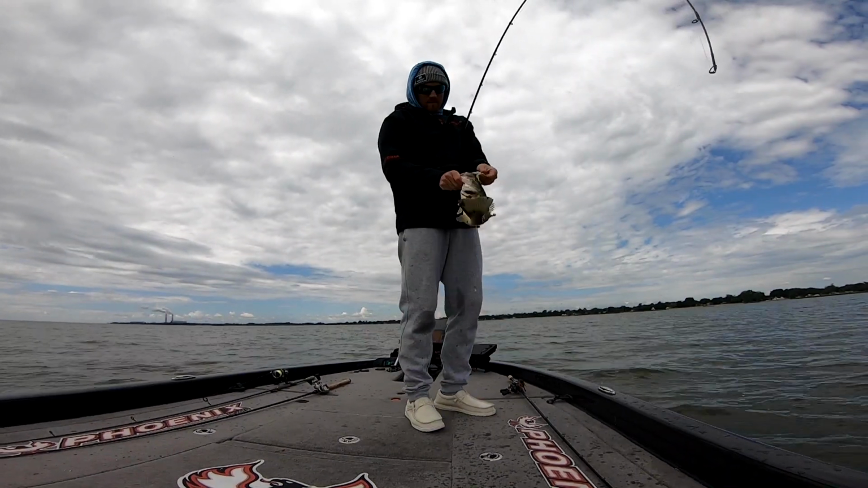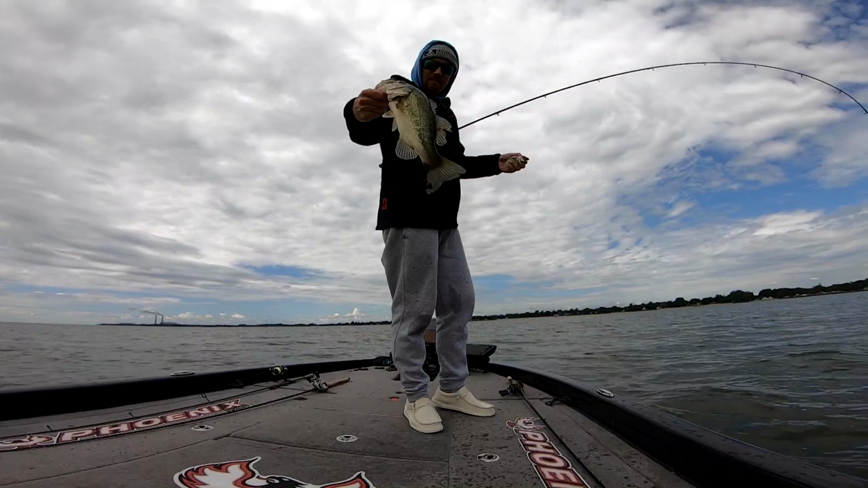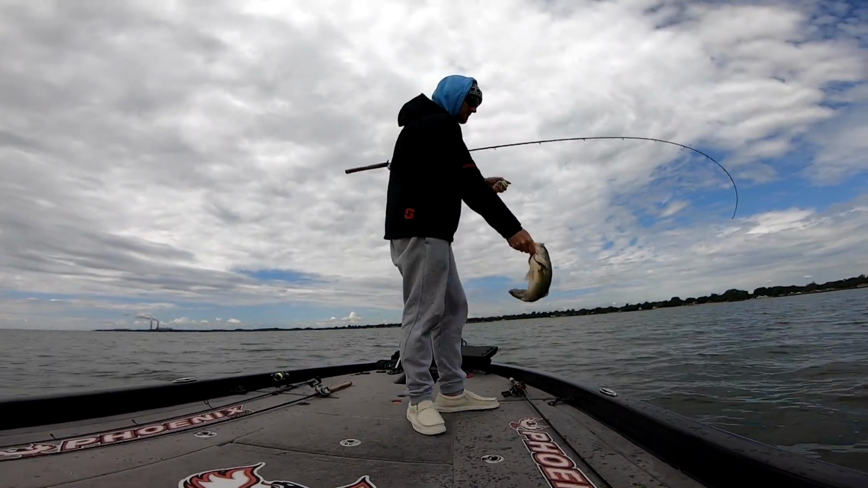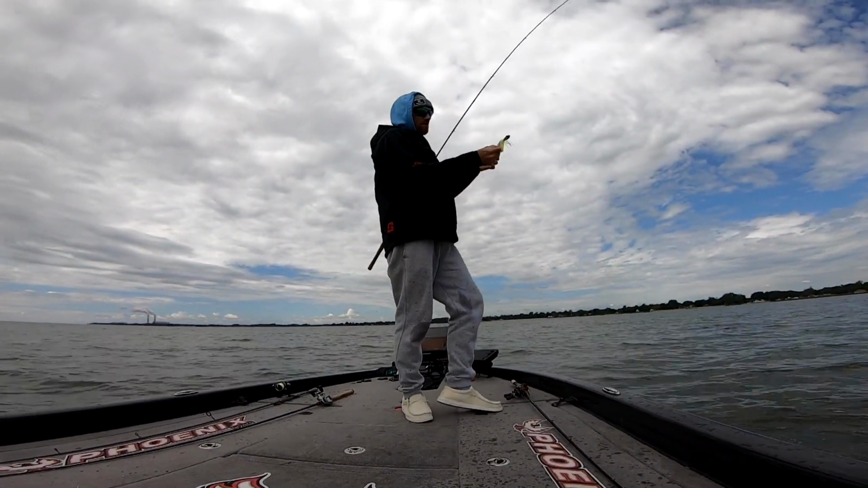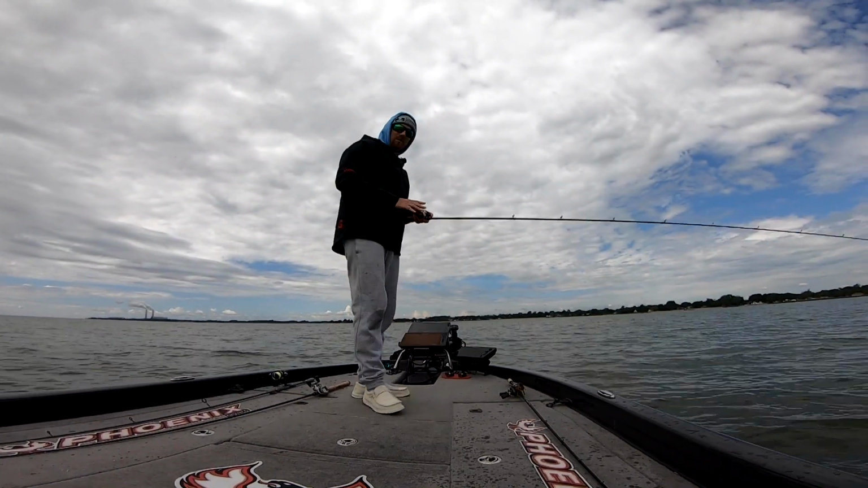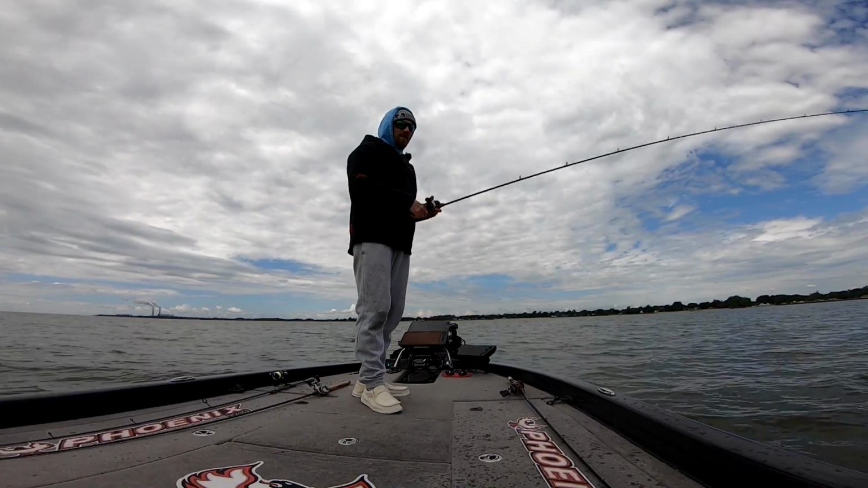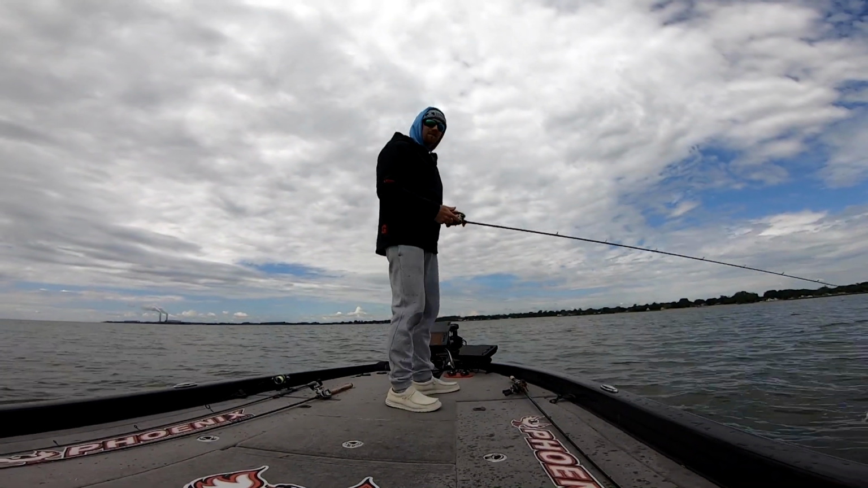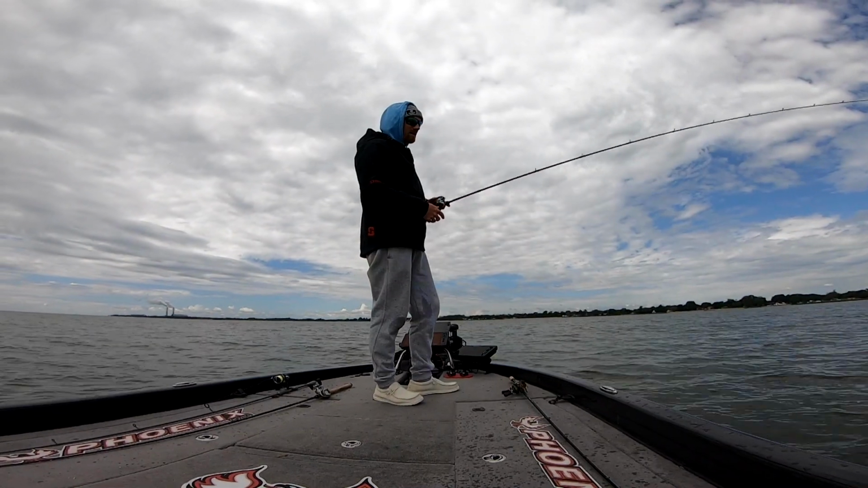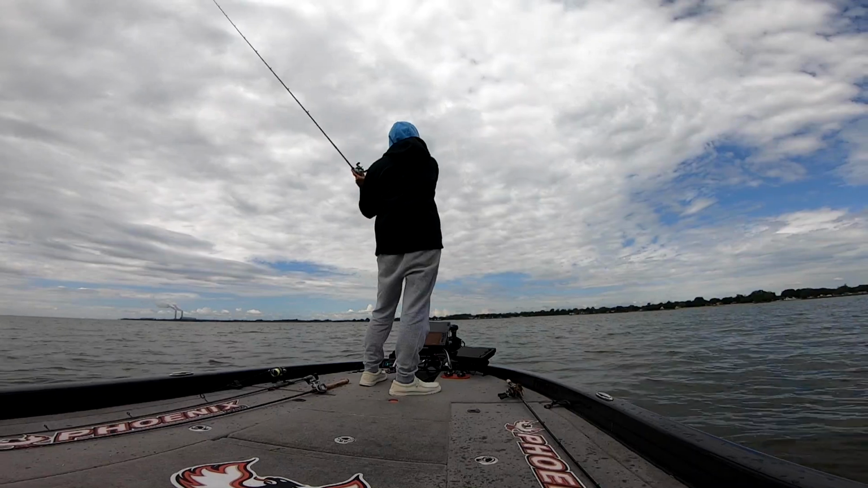Hooked right in the top of the mouth, just how you want them. He's got some cool spots on him on the tail. The other key thing I think for catching them on this chatterbait is this rod. I'm using a crankbait rod with a moderate action to it, and as you notice, I haven't lost any fish so far, and I think that's a big key too when I'm fishing a chatterbait.